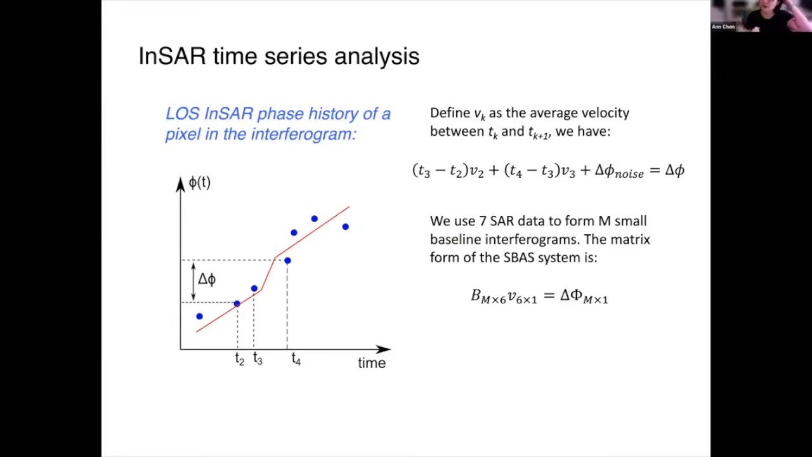So the small baseline interferogram technique is basically a simple way for you to select interferograms with reasonably high quality data, and exclude the ones that are completely corrupted by decorrelation noise. So we'll have M interferograms.